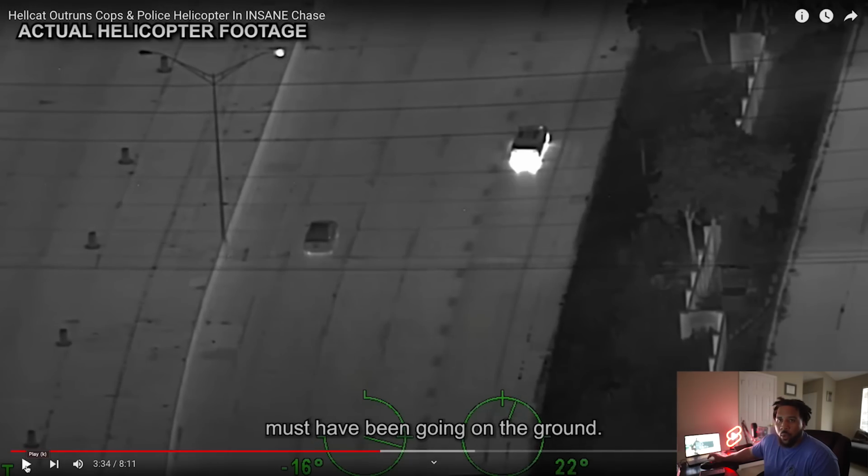So the helicopter is going 130, 140 plus, and you can see the helicopter is clearly behind the Hellcat. So in order for the helicopter to even get that close, clearly the Hellcat was pushing 160, 170 plus. And you can see them on a 4, 5 lane highway, plenty of room at nighttime, no cops, wide open. Does not matter that you have the power. It doesn't matter that you have the space. The police are one step ahead of you.